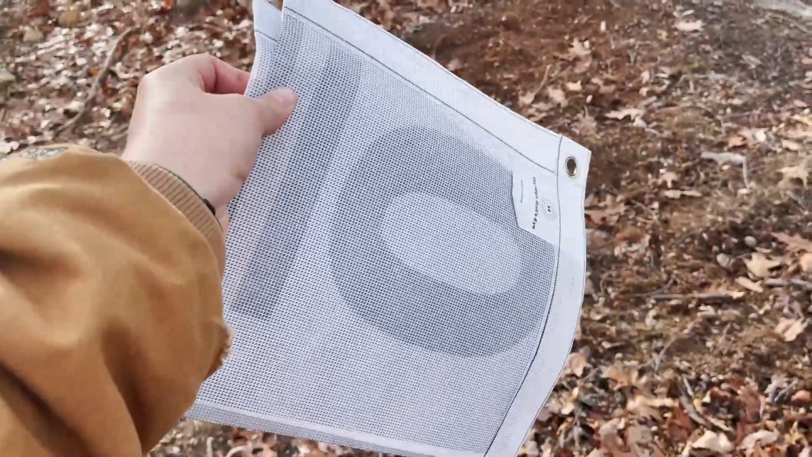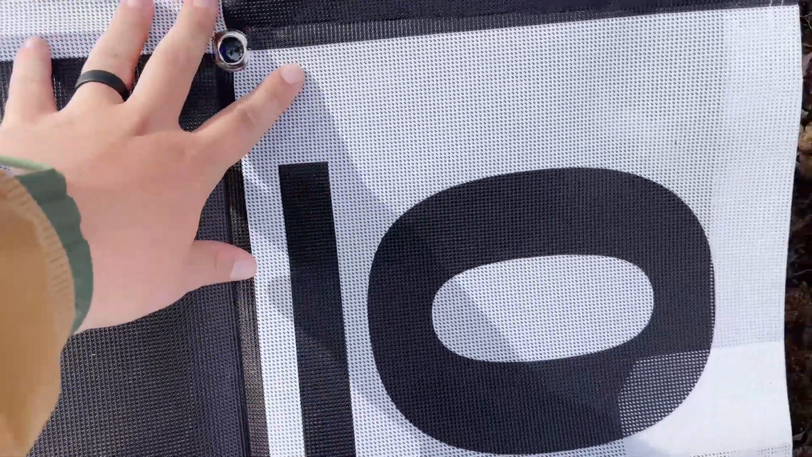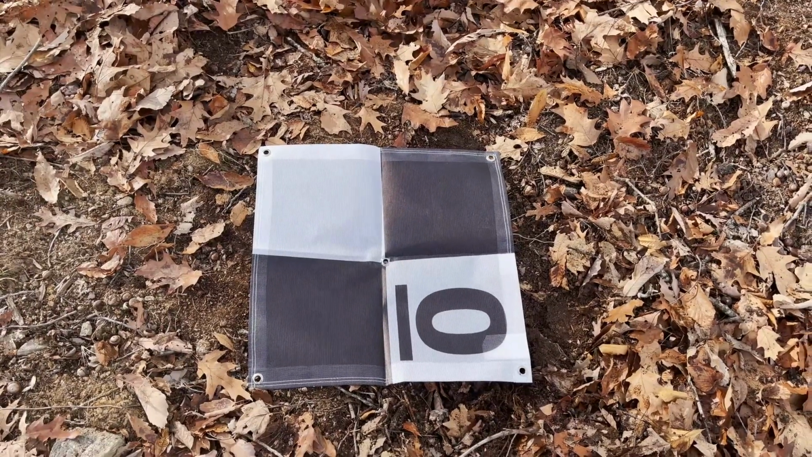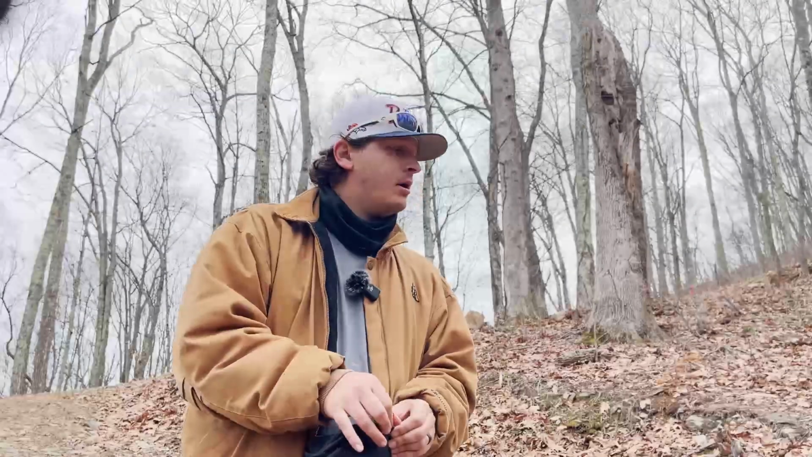So here's our aerial targets. I'm going to put this right here on our TP nail. We're going to just take this guy and fold it out. Make sure it's right on the TP nail. This aerial target's going to help me orient all of the points that I take with my rover here.